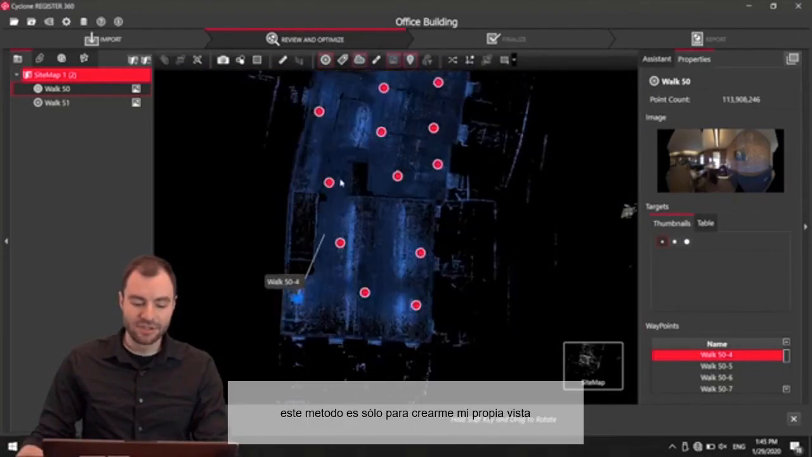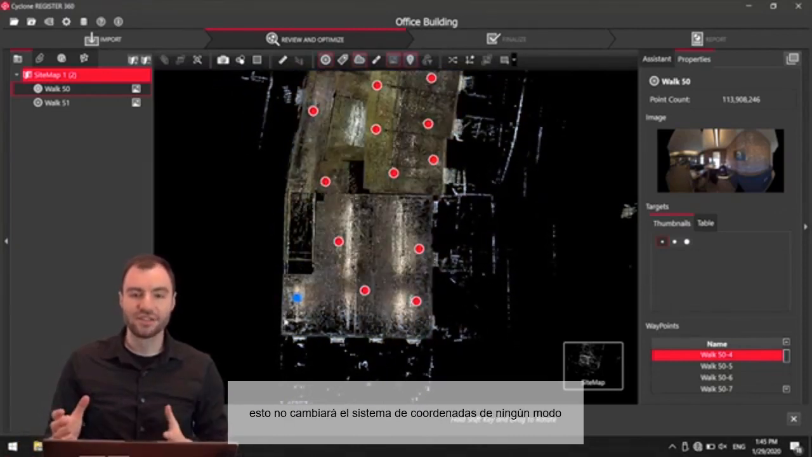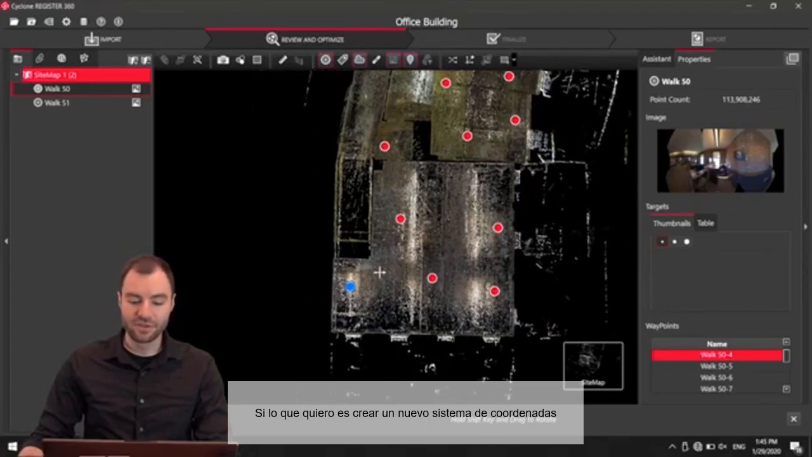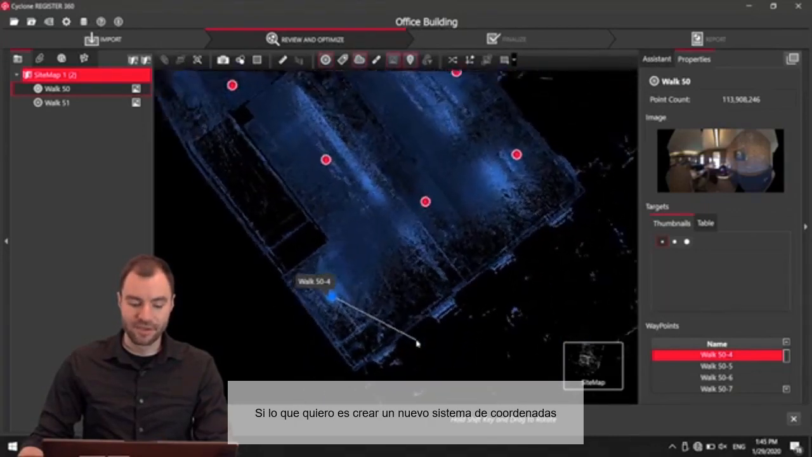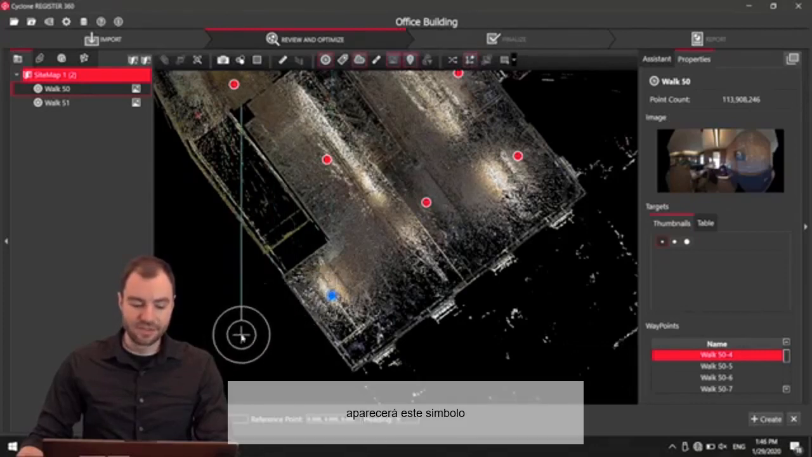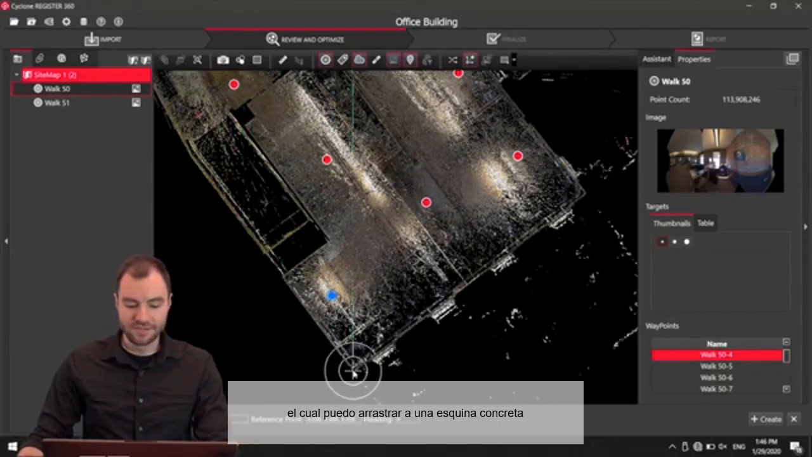This method is really just for my own OCD. This won't change the coordinate system in any way for if you're bringing it into Revit or AutoCAD or something like that. If I do want to create a new coordinate system, let me offset it just to show you. I can click on one of these red bubbles and click this coordinate system feature. Now this will bring up this little bullseye. Now I can drop this on a specific corner, and that'll be the origin point, and then I can change this azimuth.